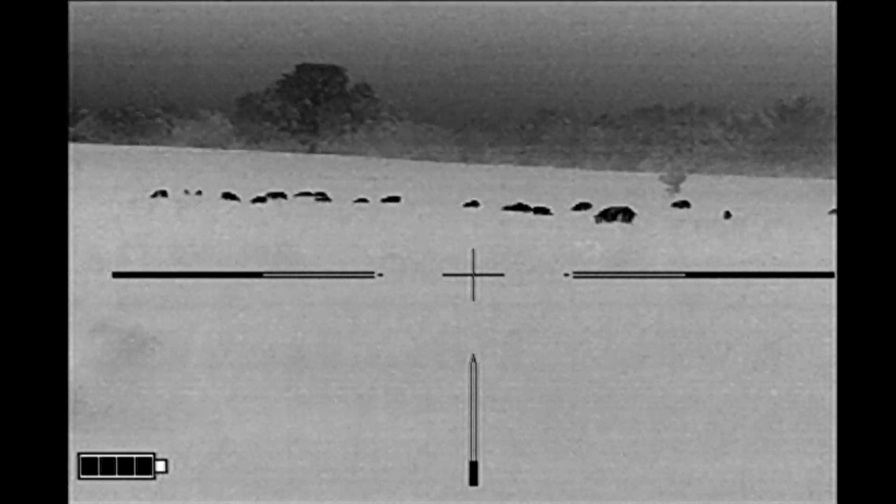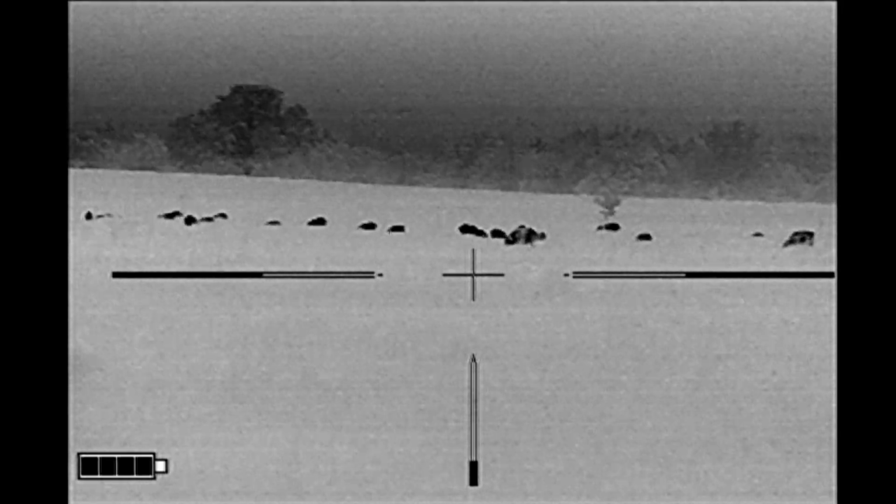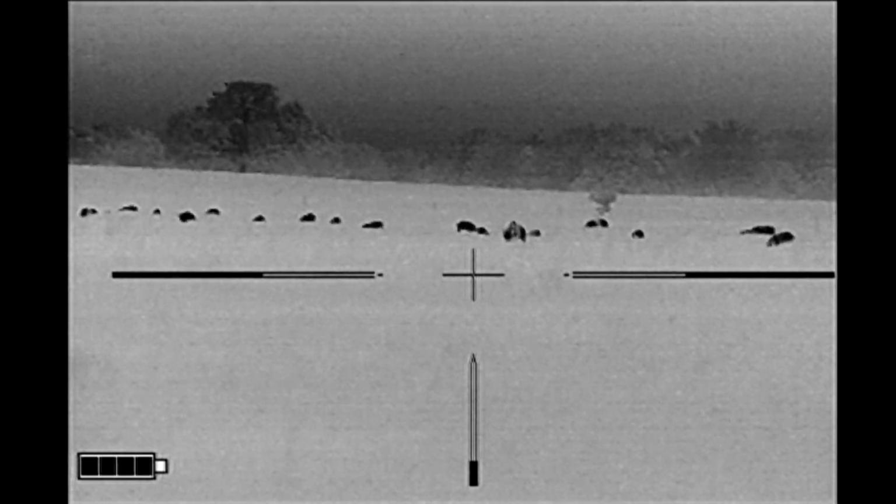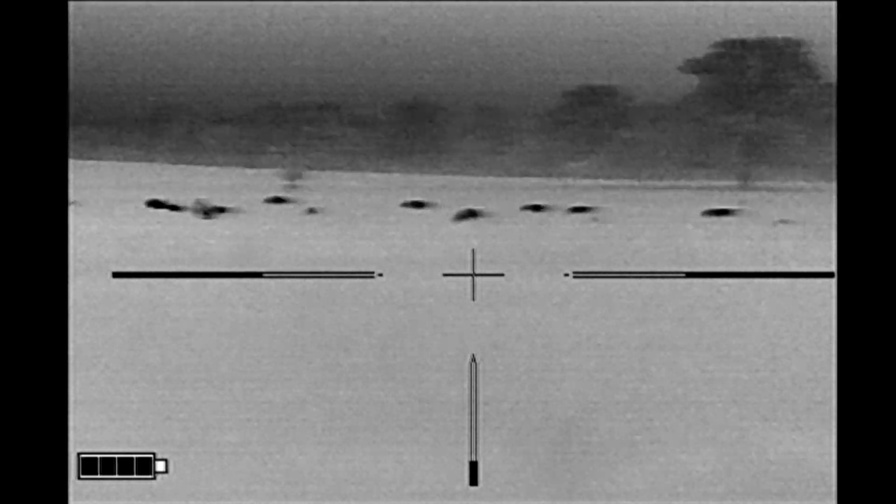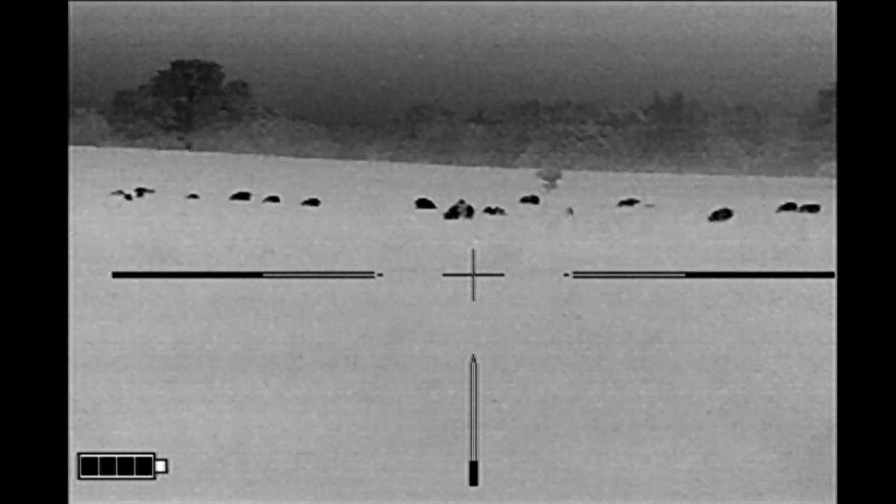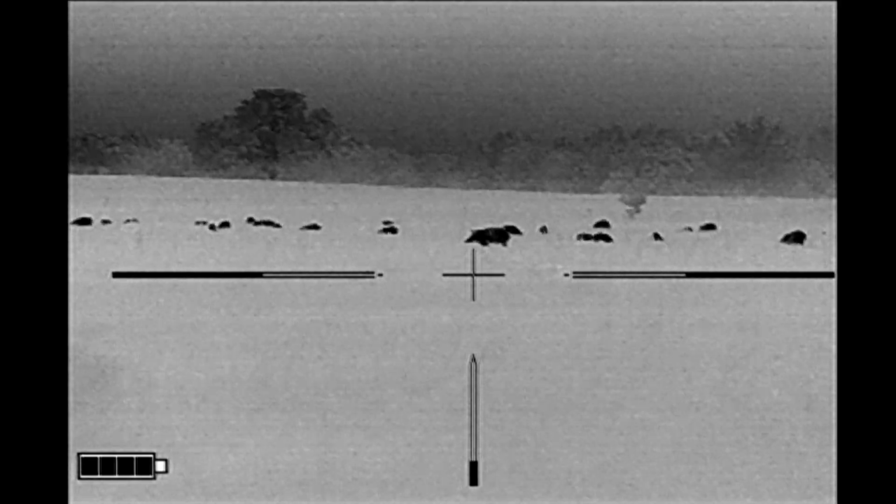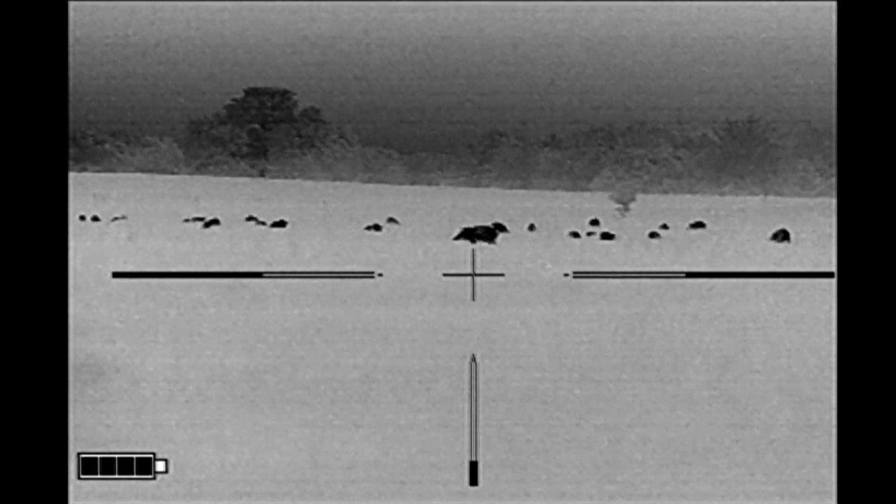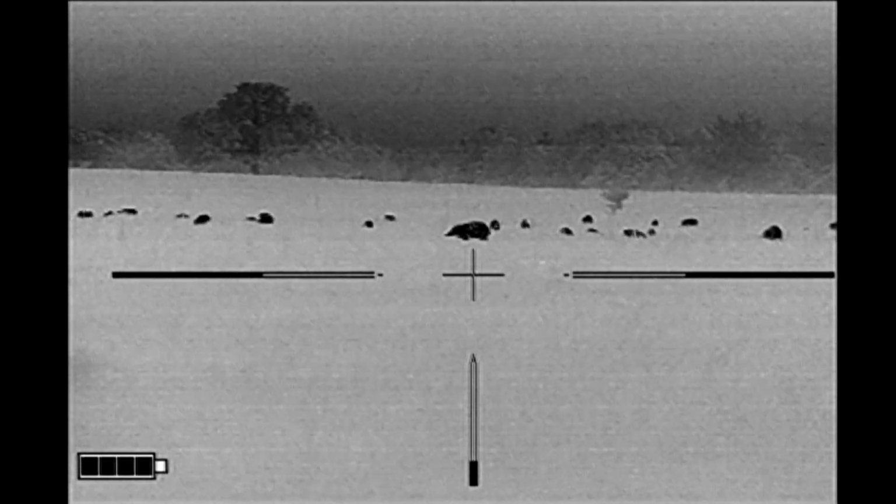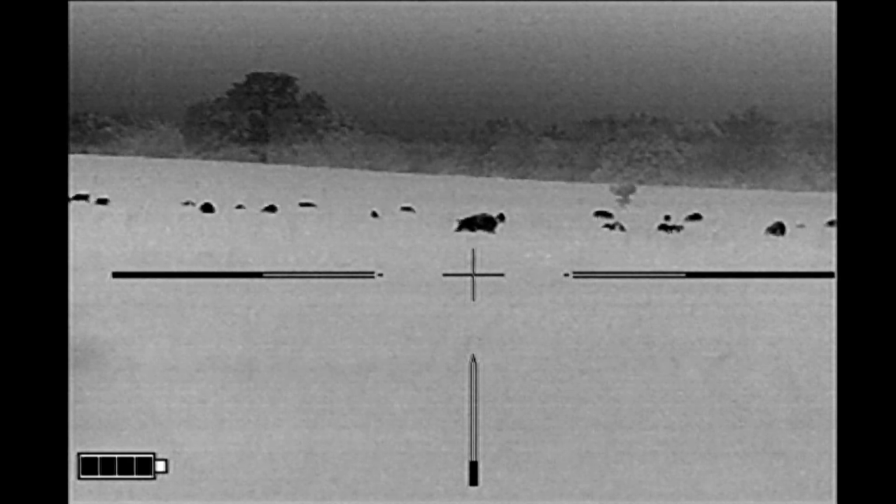However, there's the big one that you see in the middle of the screen right there. That is on my side. And then 1 or 2 of these up to the right. So I'm just waiting it out to see what develops.